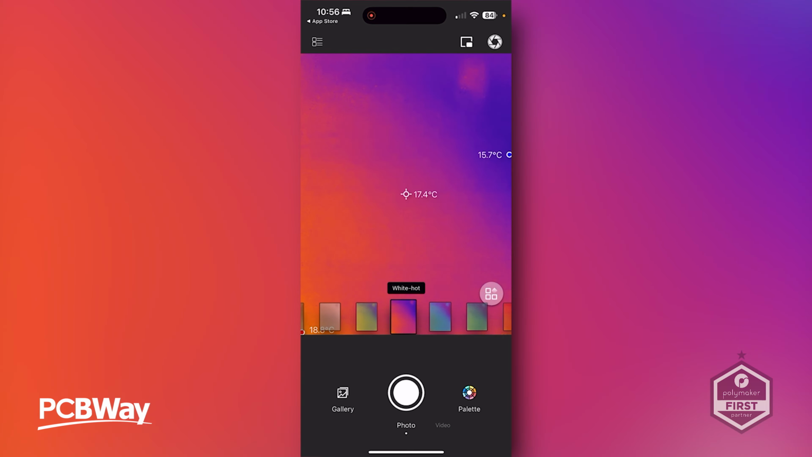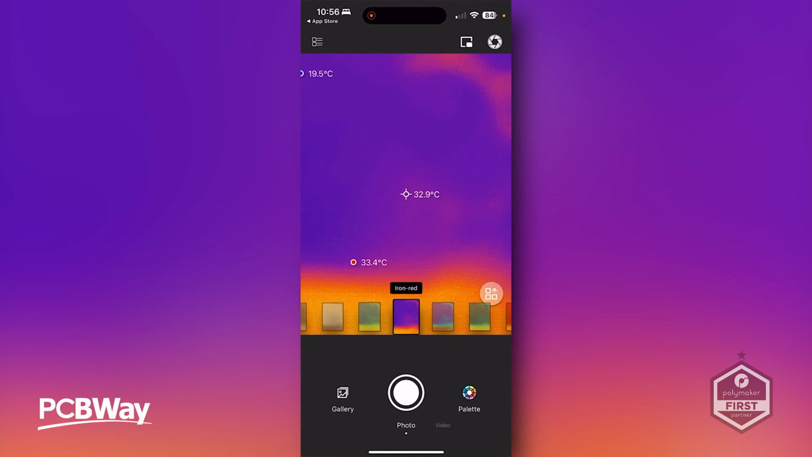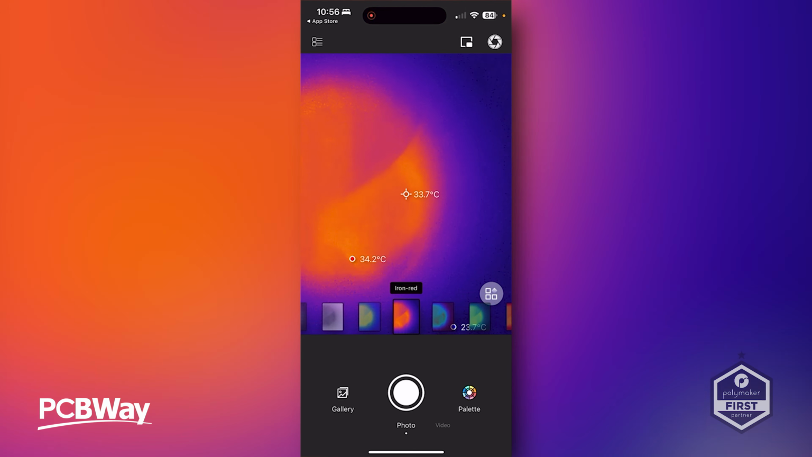Yeah. Good for them. So inside of the app, of course, you'll find a range of features, including customizable color depth maps, and interestingly, a 15 times pinch to zoom capability.